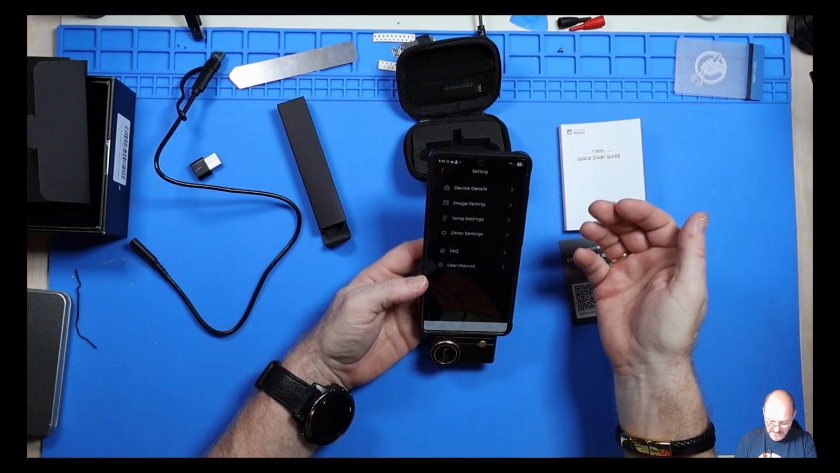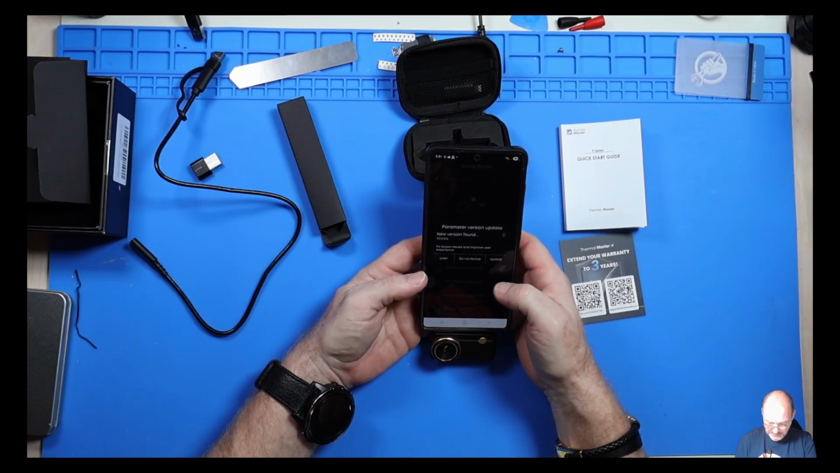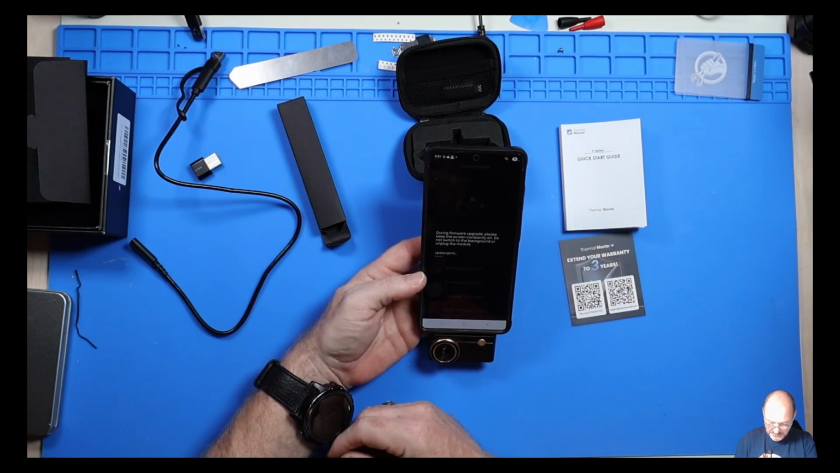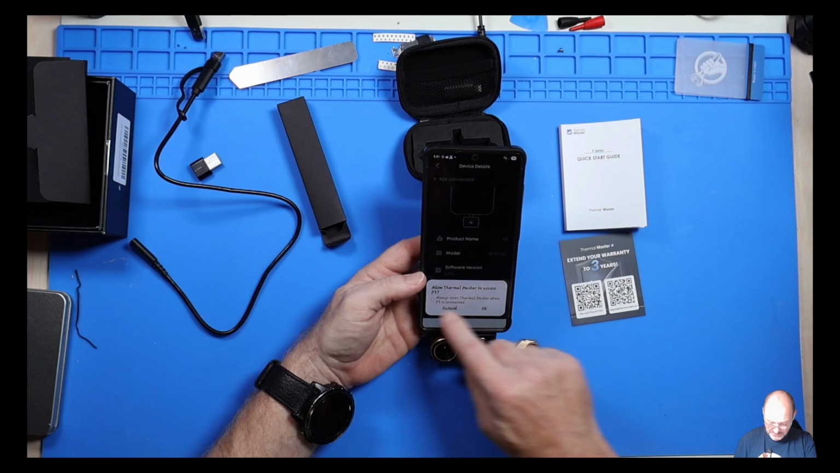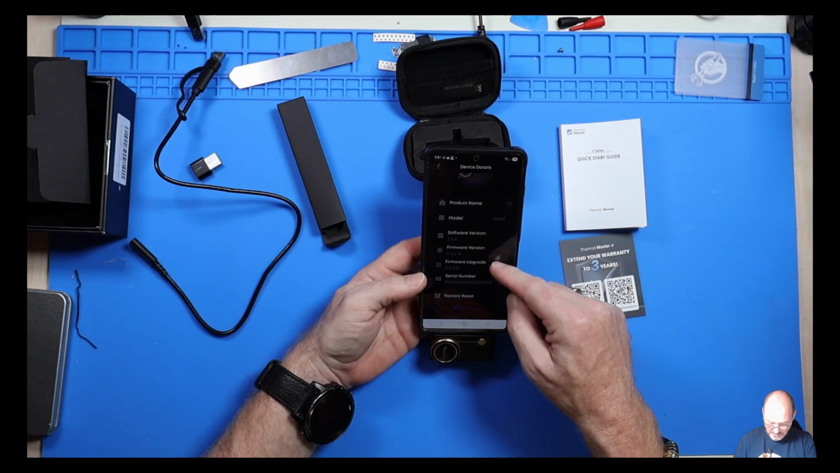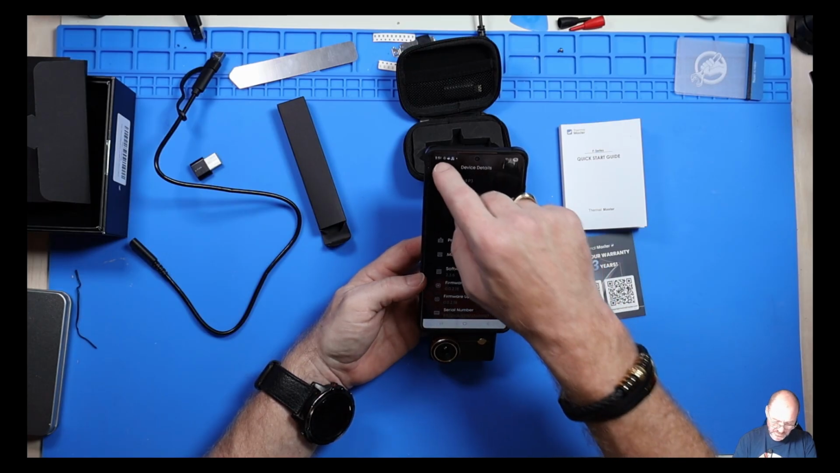There's obviously a calibration there. Calibrated successfully. Device details. New version. Okay. Not sure what that was about. It's just done one update. Okay, that's fine. Yeah, connected. So firmware version, software version, firmware update, serial number. There's a factory reset if you wanted to do that.